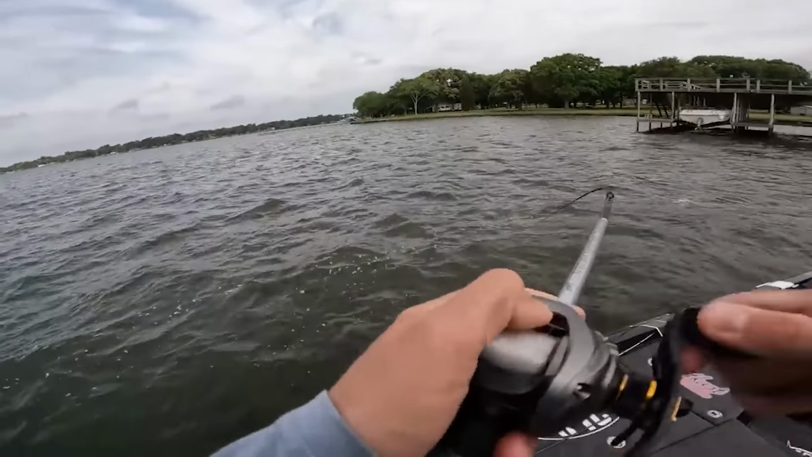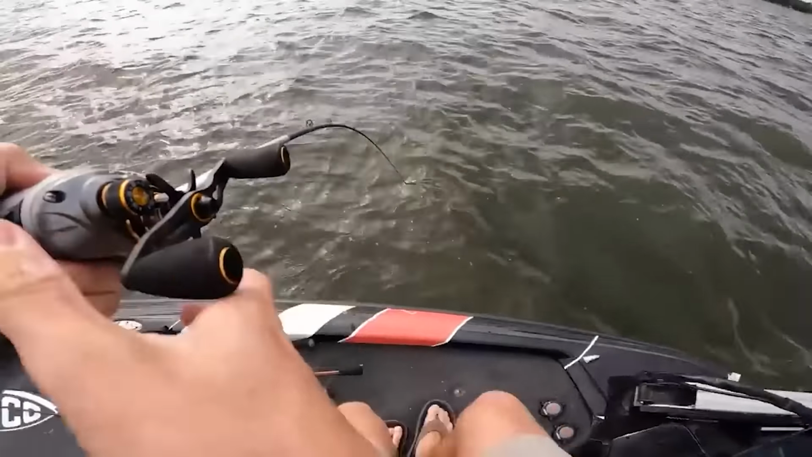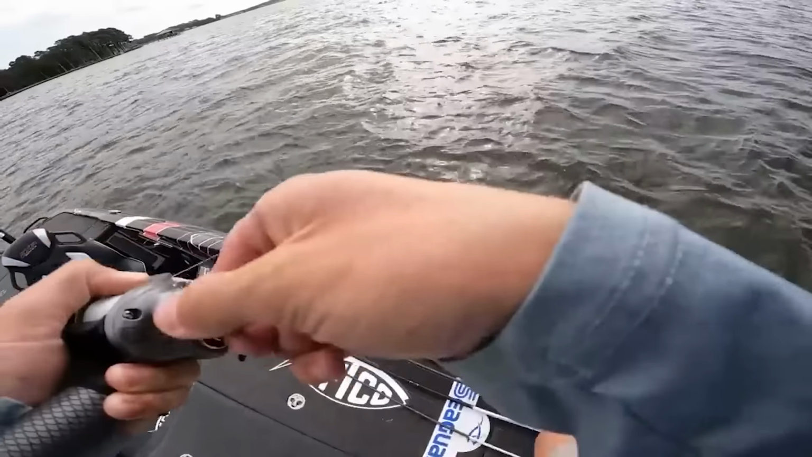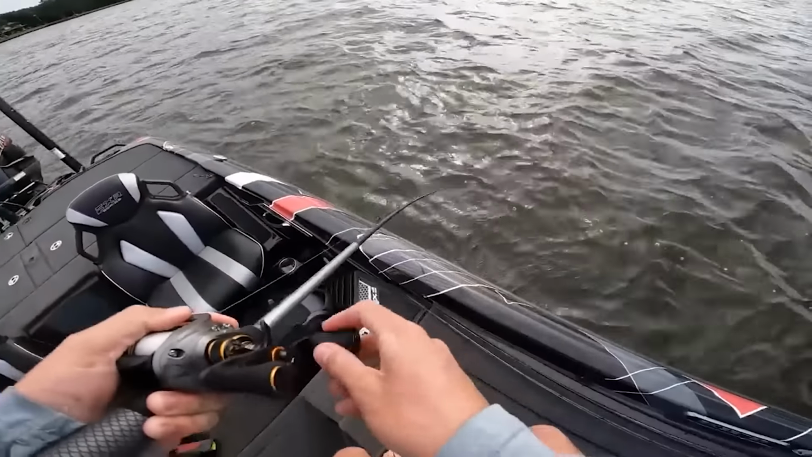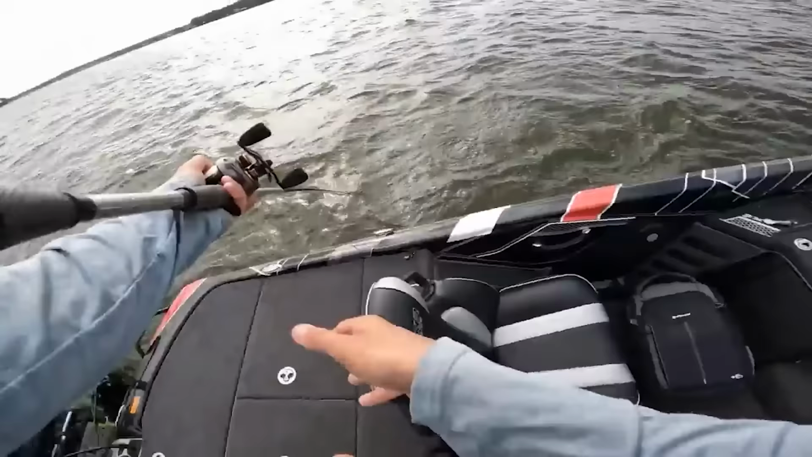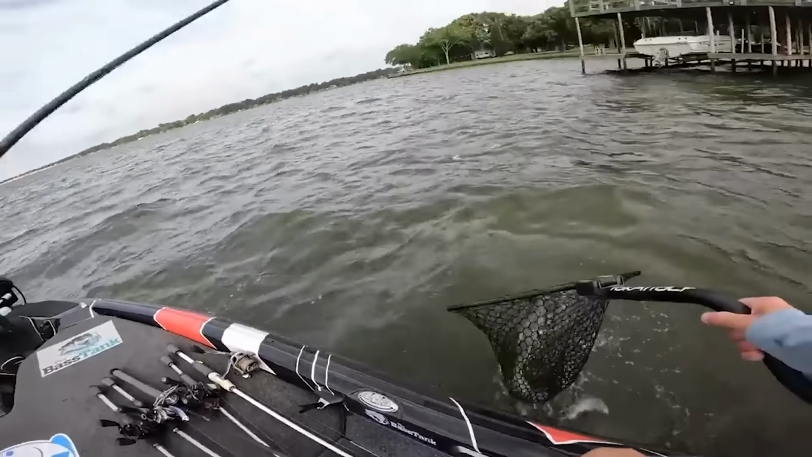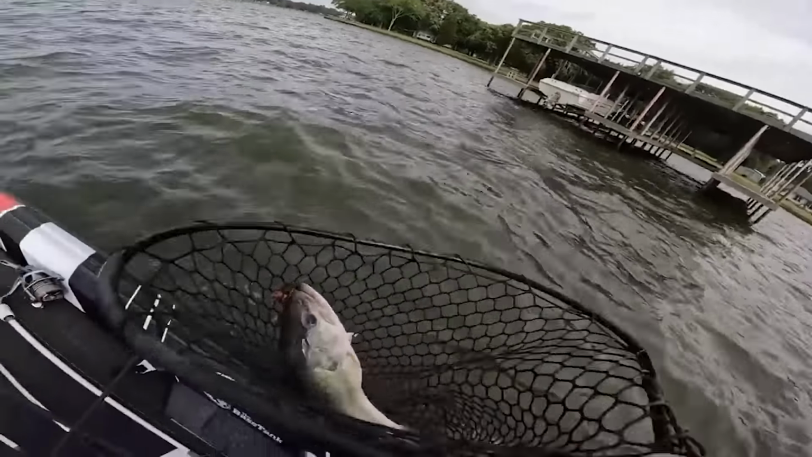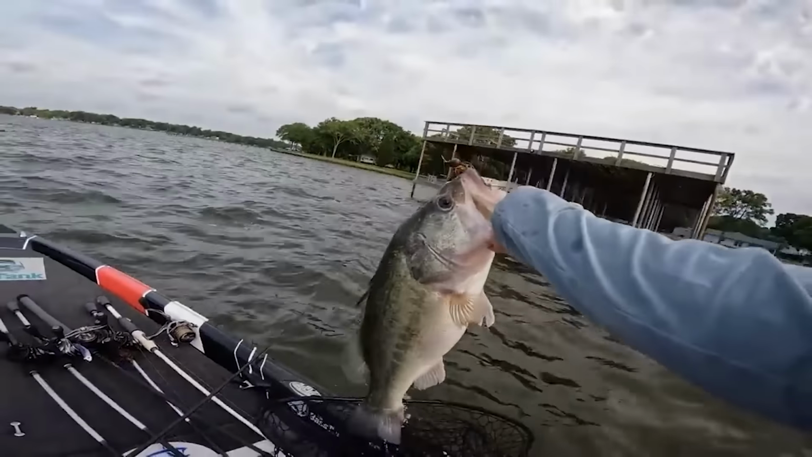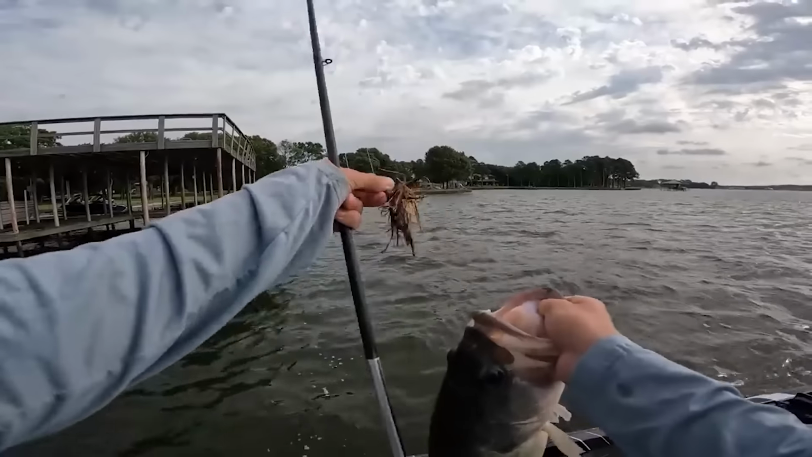Gosh, there's one. There's one. Wow, I thought that was totally crappie. It is not crappie. It's a huge bass. It's a giant bass. Oh, come on, come on. Oh no, gosh. Dang, yes sir. Let's stinking go. 7+ pounder, baby! Oh, football jig, top of the mouth.